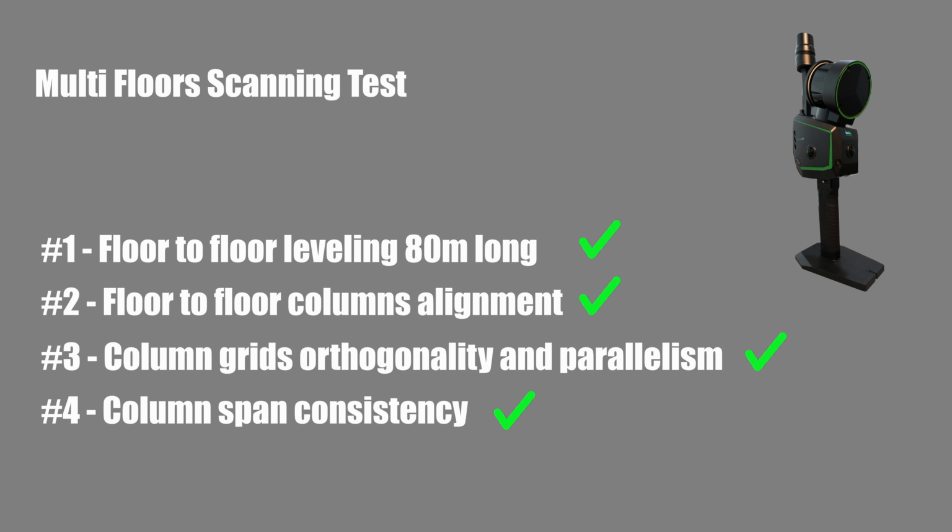This is not a paid review or sponsored video. The scanner was provided on loan and will soon be returned to the manufacturer.